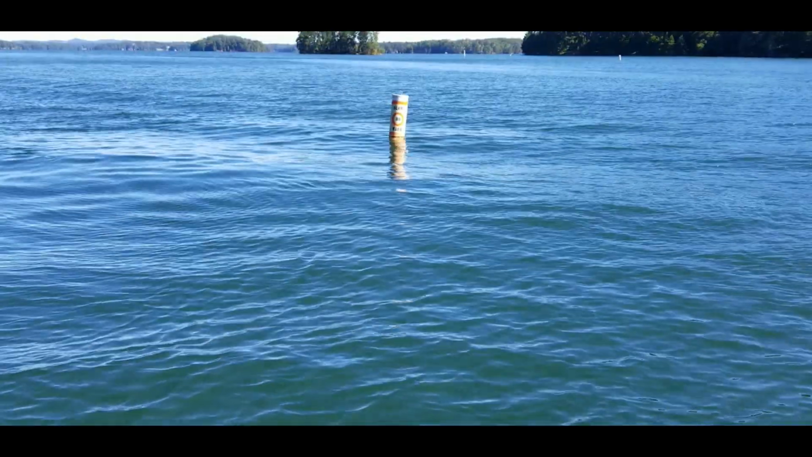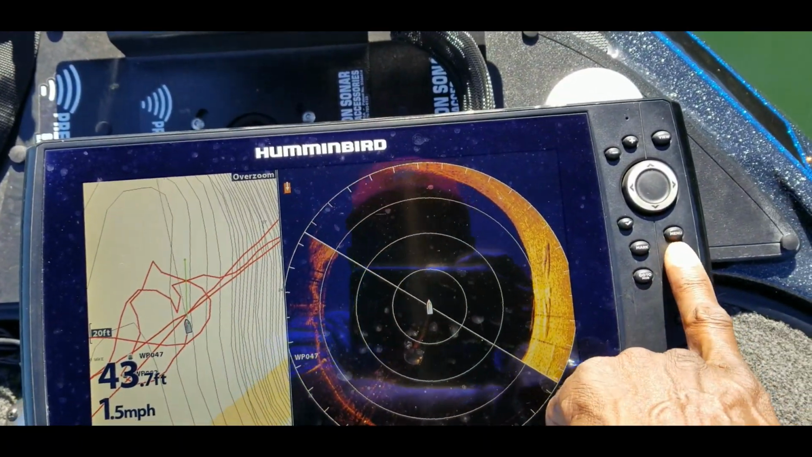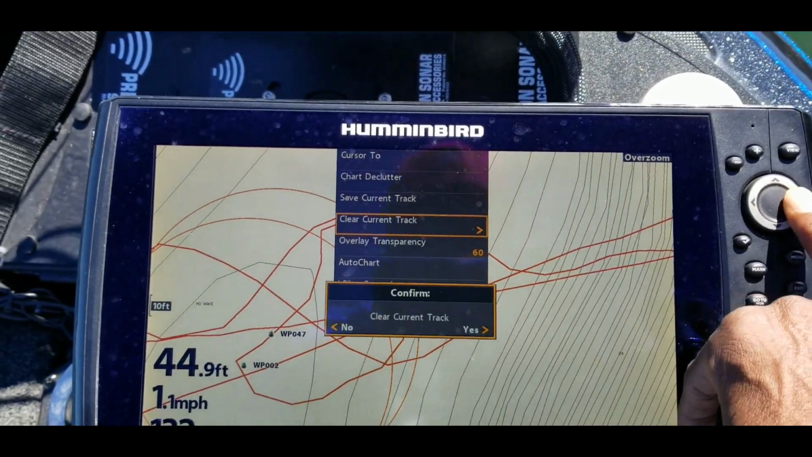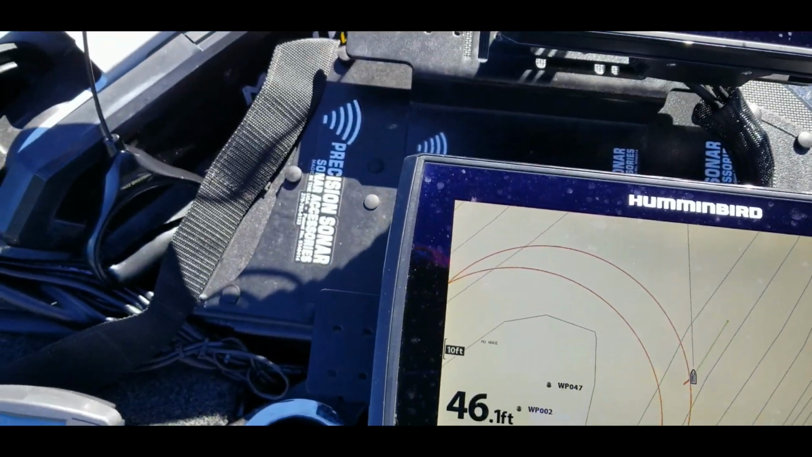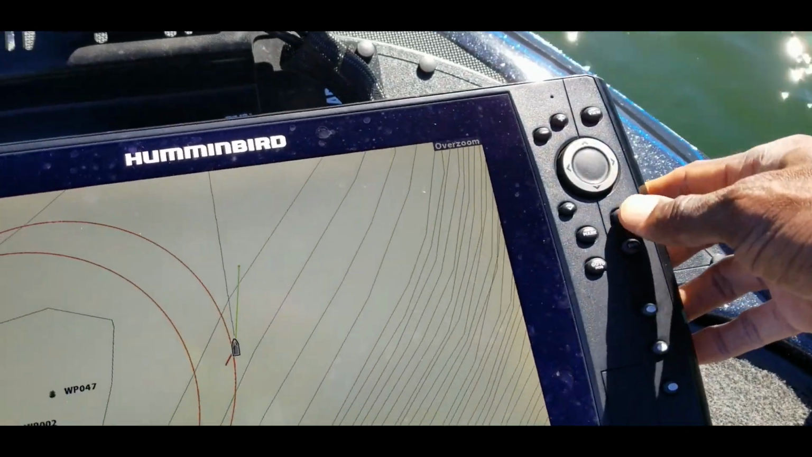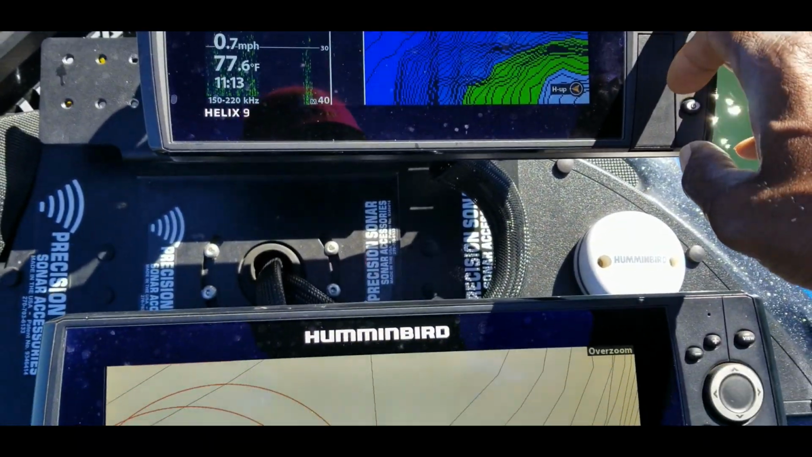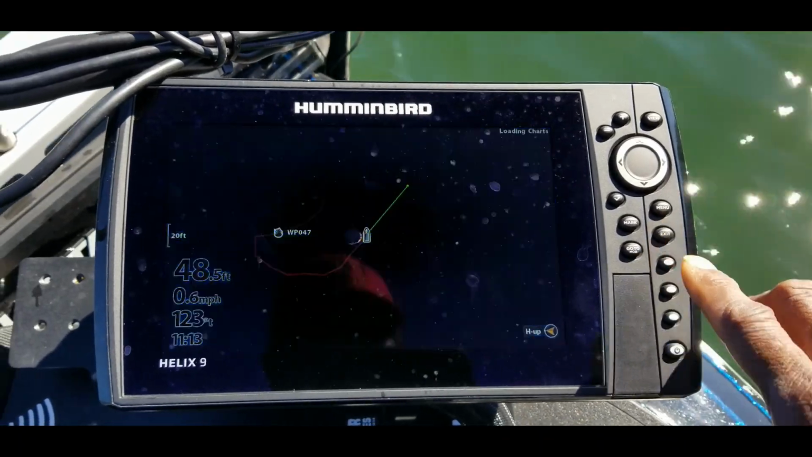So here we go. There's the buoy marker, and what you want to do is just go to your mapping screen. So just hit the exit key to get to the mapping screen. Let me clear these old tracks out of here. Clear tracks. All right, so there we go. I have some other waypoints on there. I'll leave those waypoints on there for now. Let me go on this one, exit out of here, and put this one on the mapping screen.